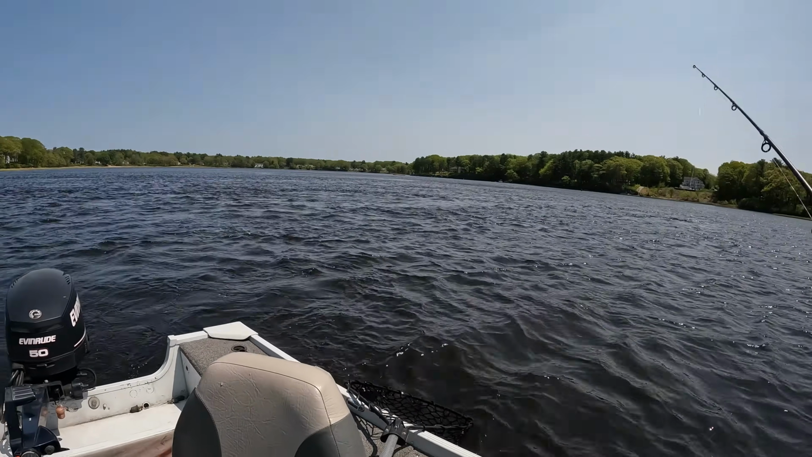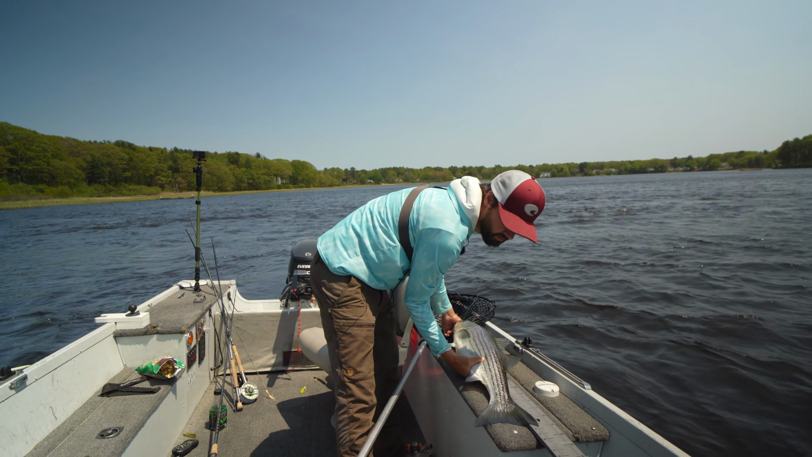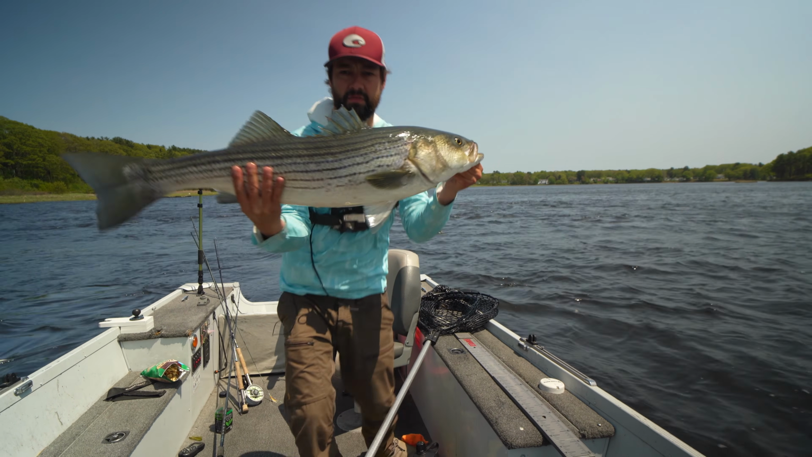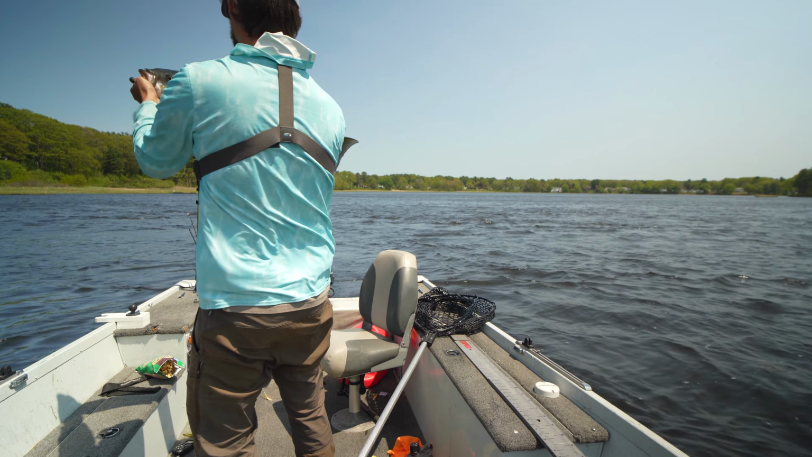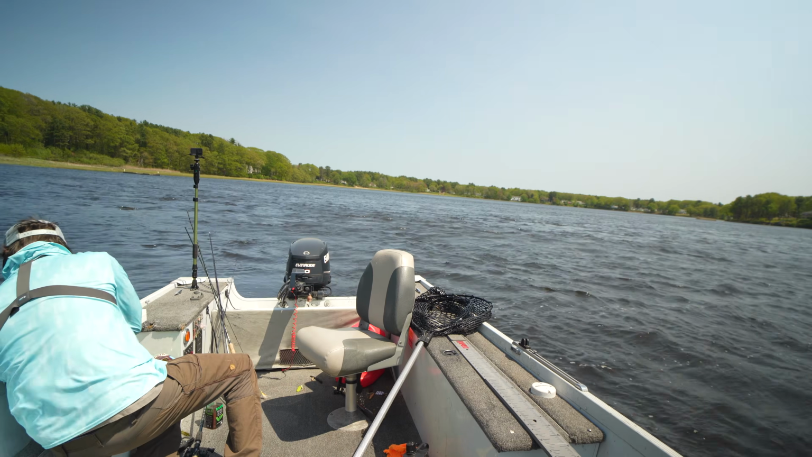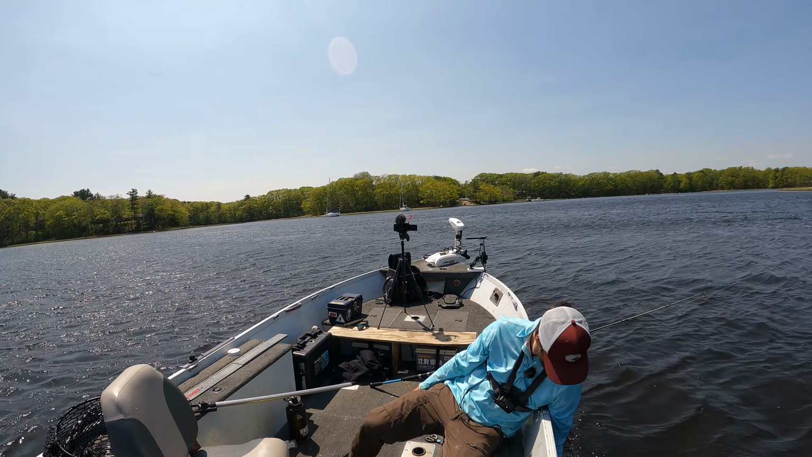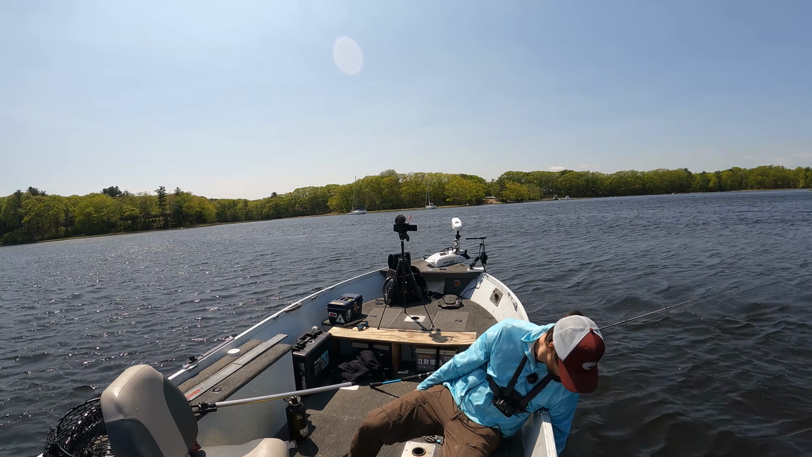Yeah, that's a big striper. That's 30 inches plus. 33 and a half. 33 and a half. I'm gonna hang him over the side of the boat. Let him get. You good, buddy?